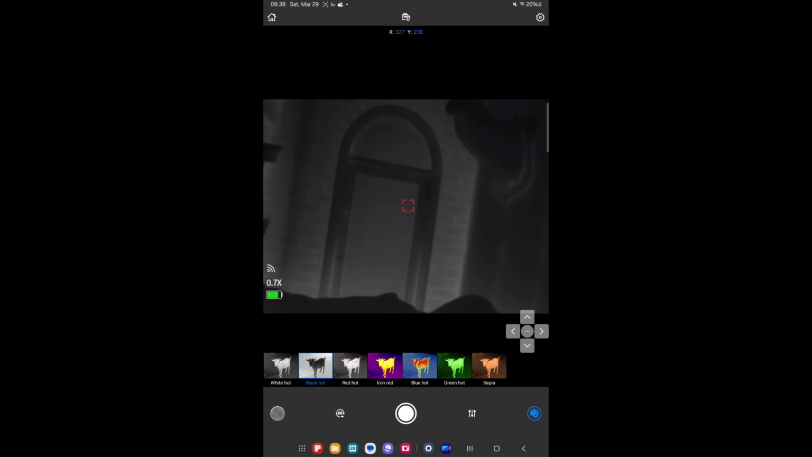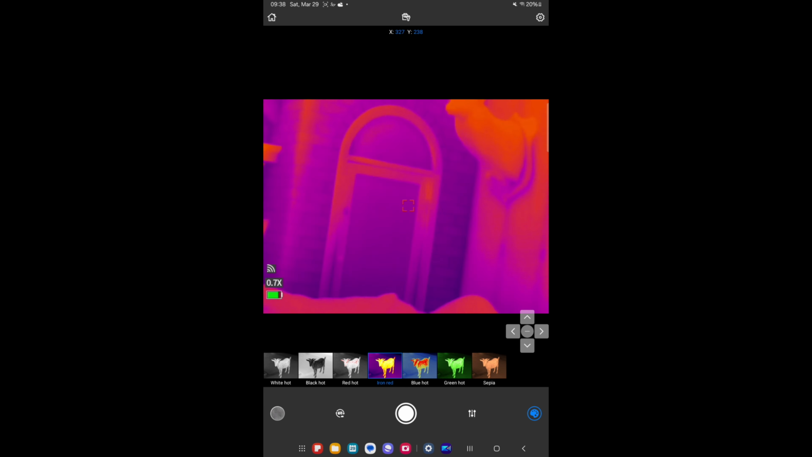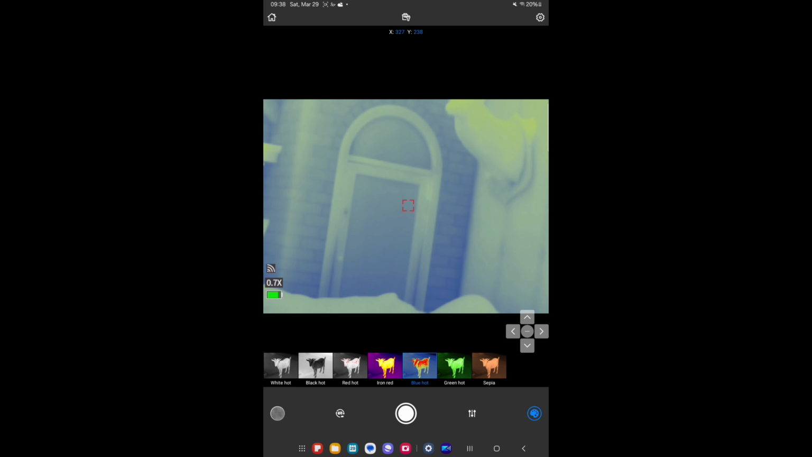So I can flip through from white hot to black hot, red hot, iron red, blue hot, green hot, and sepia. And I can also adjust where that red laser is there.